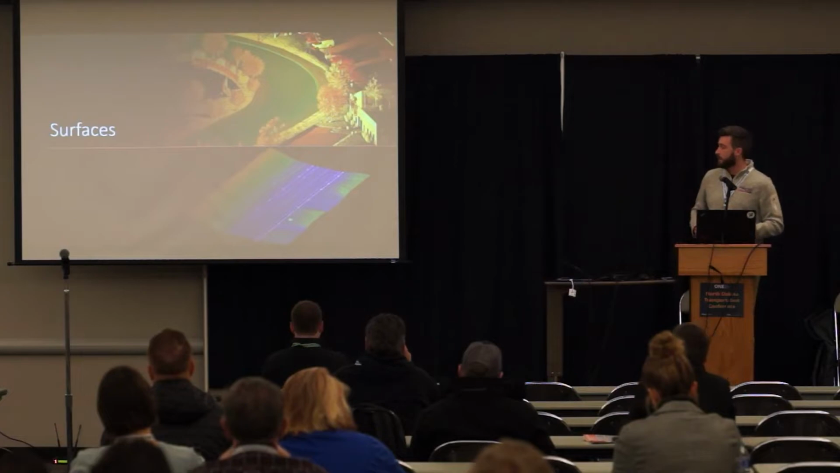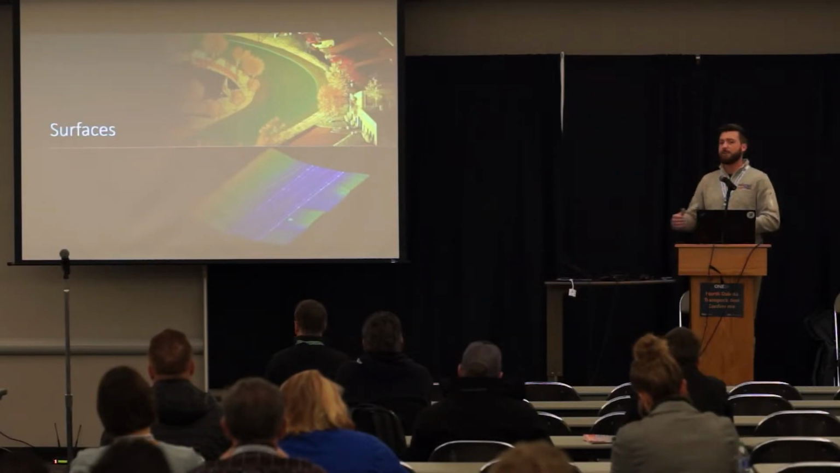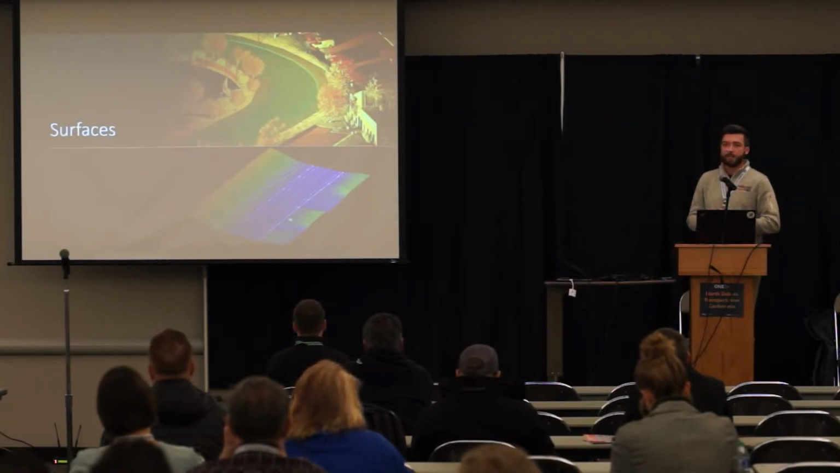Here we get into surface models. Okay, so highly detailed surface models for that fact. When we go out and traditionally survey a roadway to collect cross-section information, we're probably doing that no more than 25 feet down a roadway.